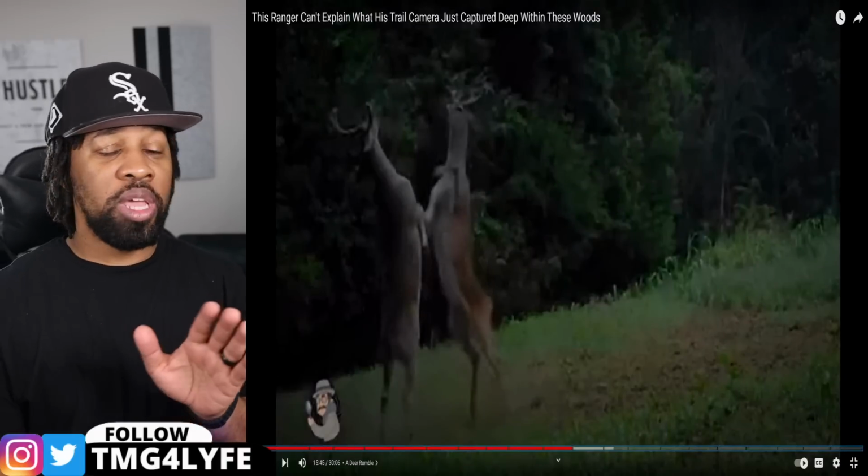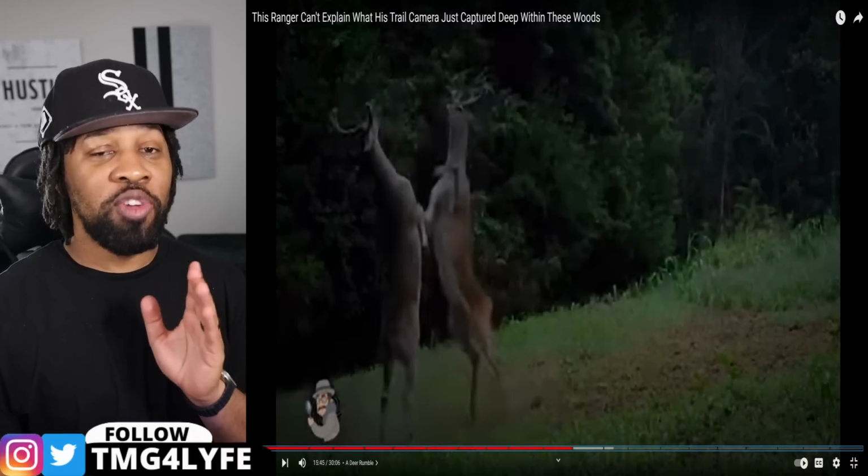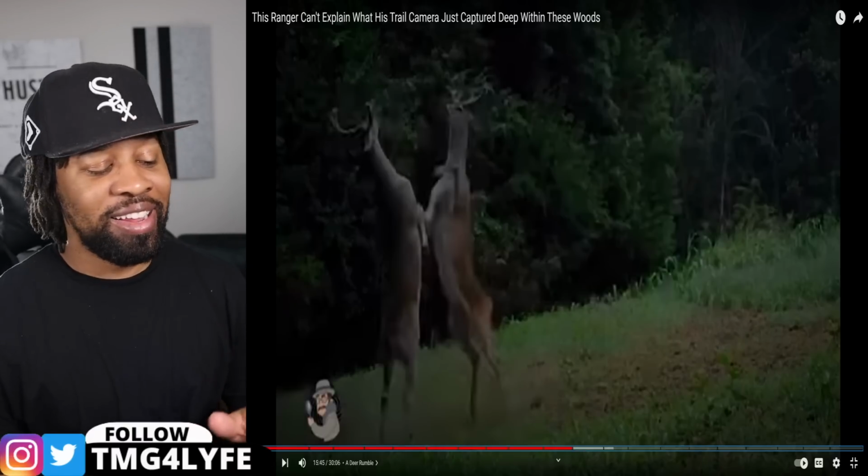Now, don't get me wrong. Even though that bear is that big, I still think he's agile enough where you won't be able to run from him. Let's just get that clear.